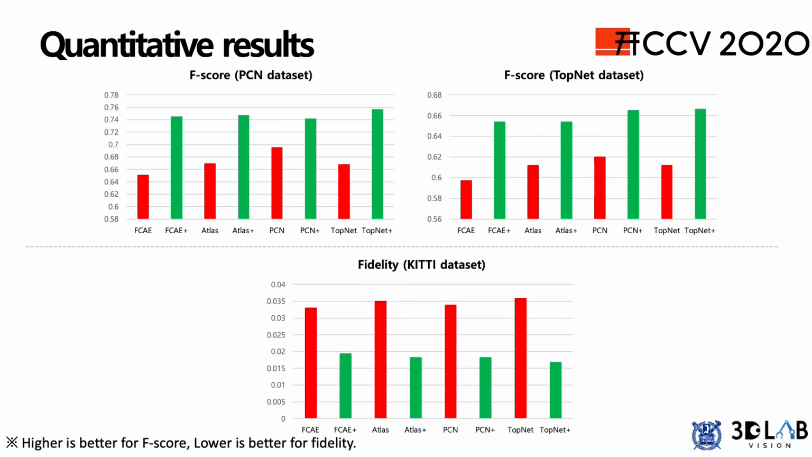F-score measures the accuracy and completeness of the reconstruction at the same time, and the higher, the better. It is clear our module improves the F-score as shown in the upper row. For the real-world data, there is no ground truth, so we measure how the shape completion can preserve the input shape by measuring the fidelity. Fidelity is chamfer distance between input and output, and we use it for the KITTI dataset, and the shape fidelity is better for SAUM attached models. In summary, the results show that attaching SAUM boosts the performance of existing methods in all metrics.